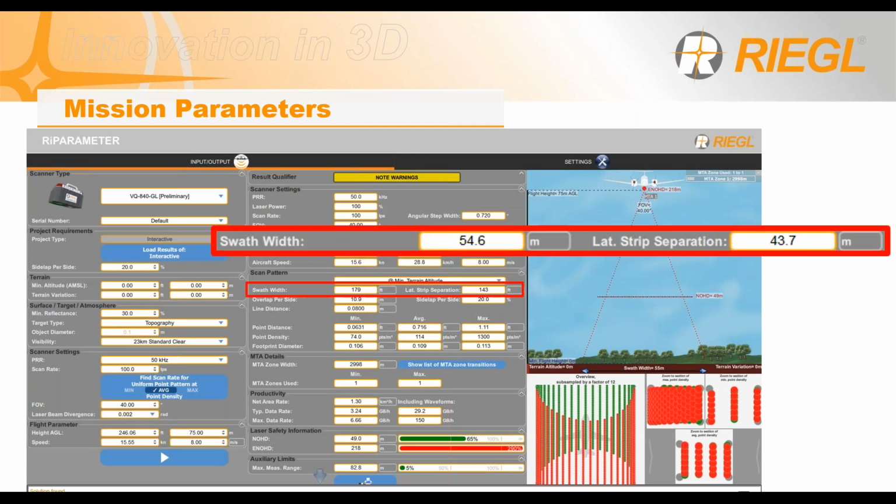This will then give you your swath width, which in this case is going to be 54.6 meters for a swath, or relatively 180 feet, meaning you're collecting about 180 feet of data in a horizontal pattern at a time, with your lateral separation between strip lines being about 143 feet.